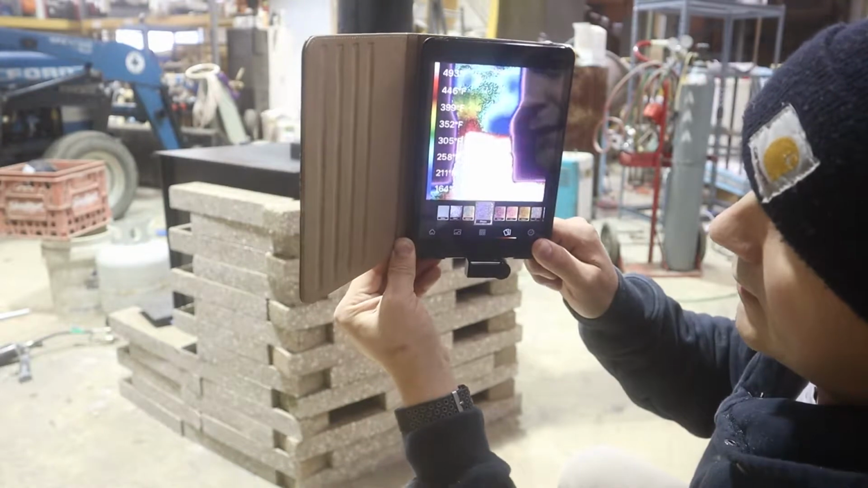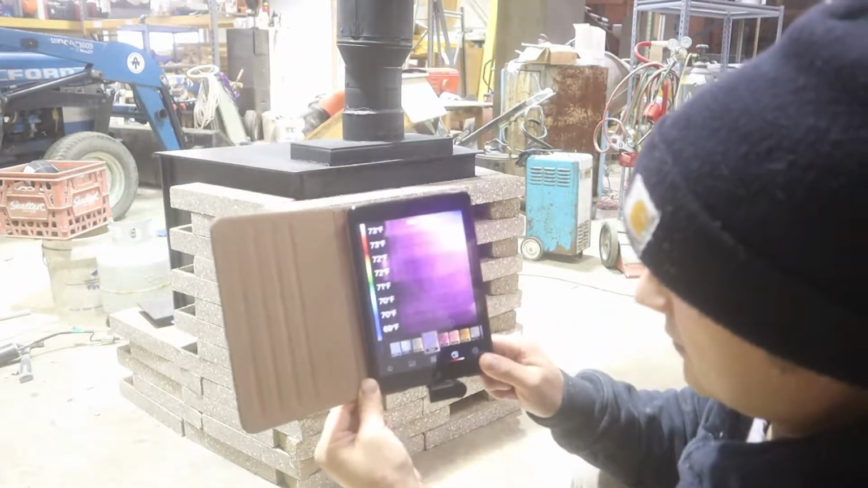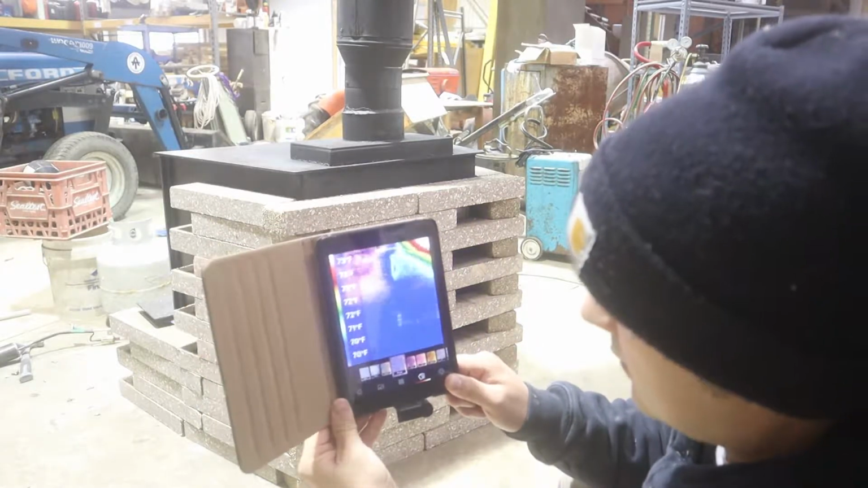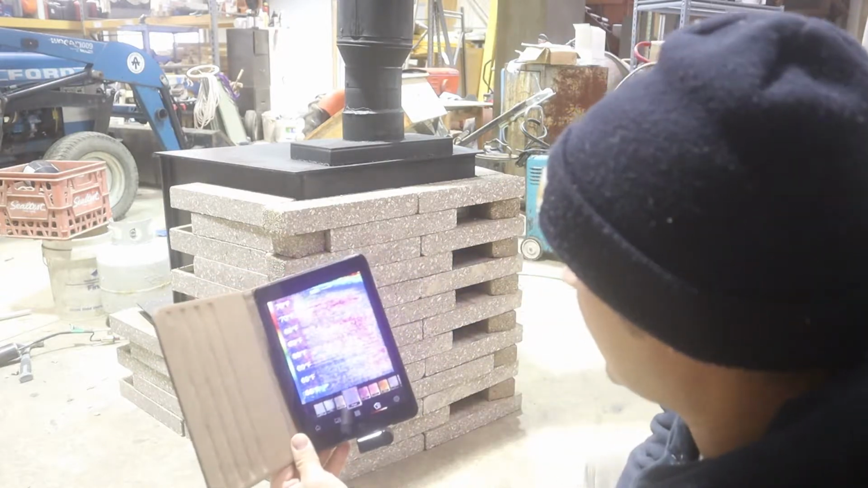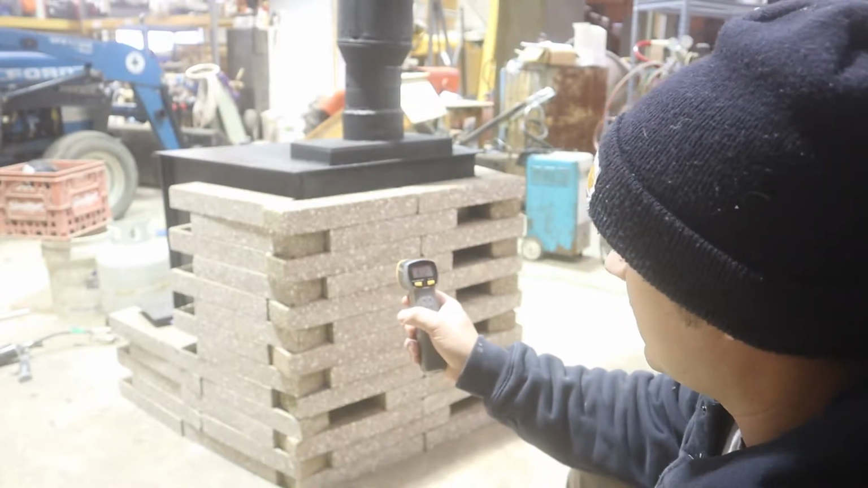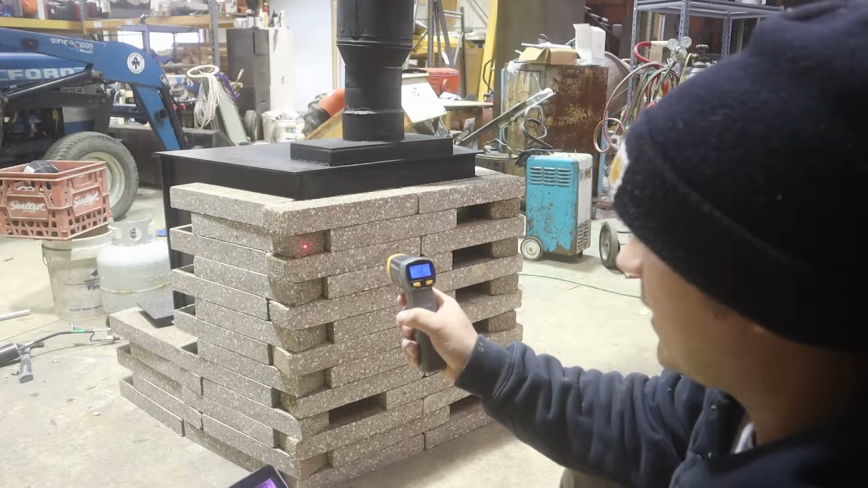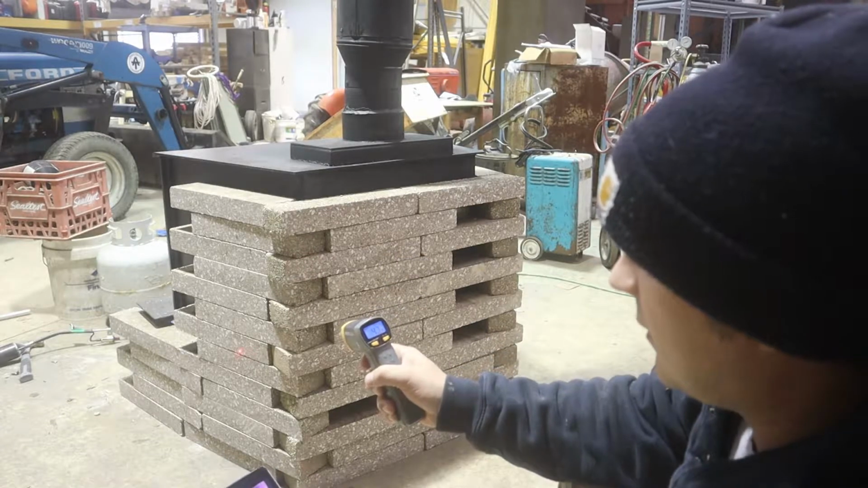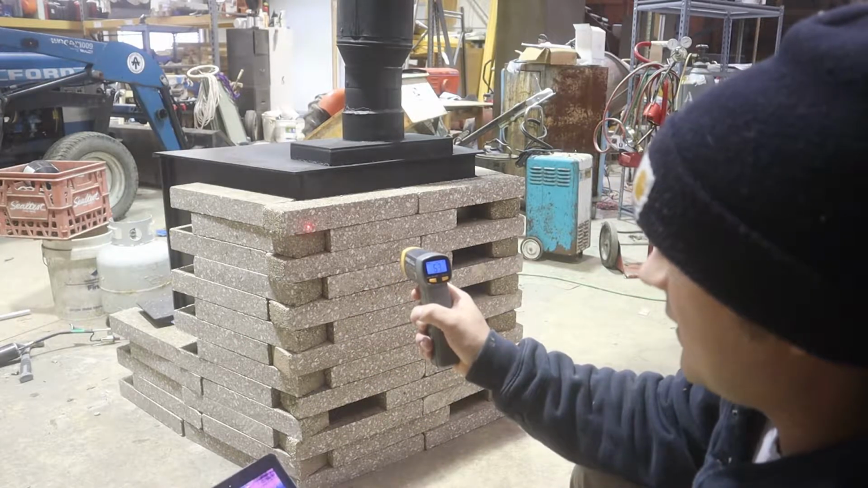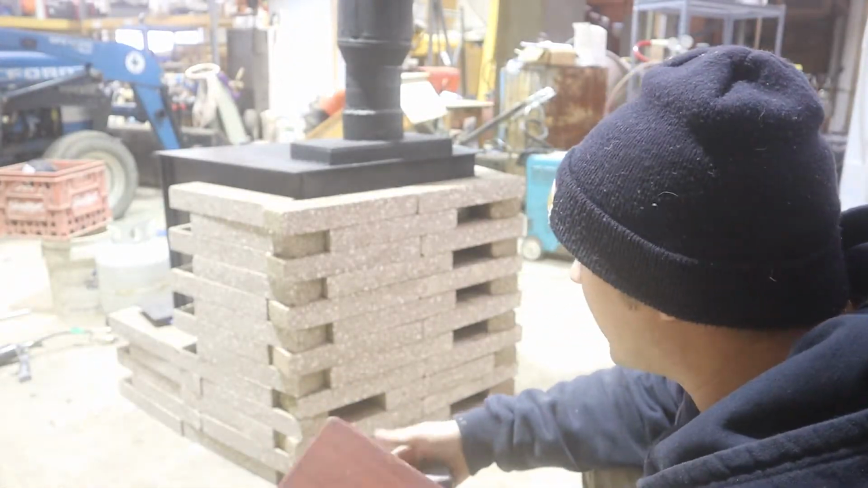And the hottest point is 495. Then when I get back down to there, you can tell that it's warmed up, but obviously not as warm as that. You know, we wouldn't want the bricks to get to like 400 degrees. So there, depending on which brick I aim at, it's 42 to 50, 60 degrees. So far I'm going to call it a win.